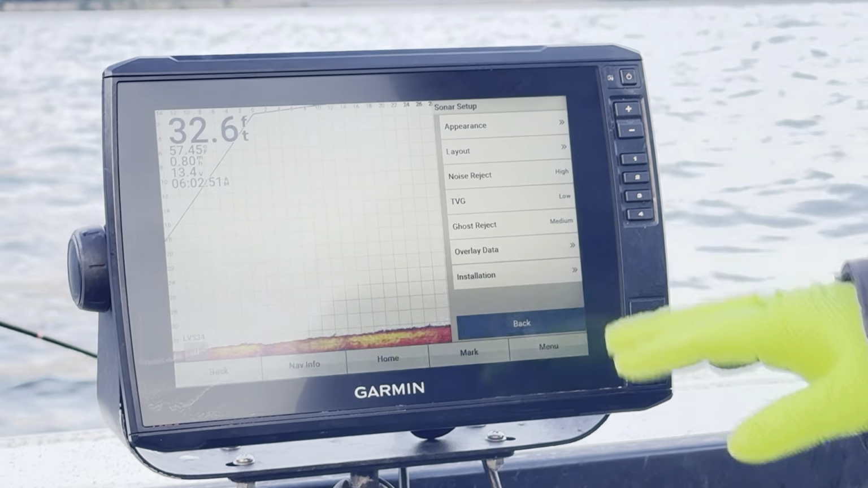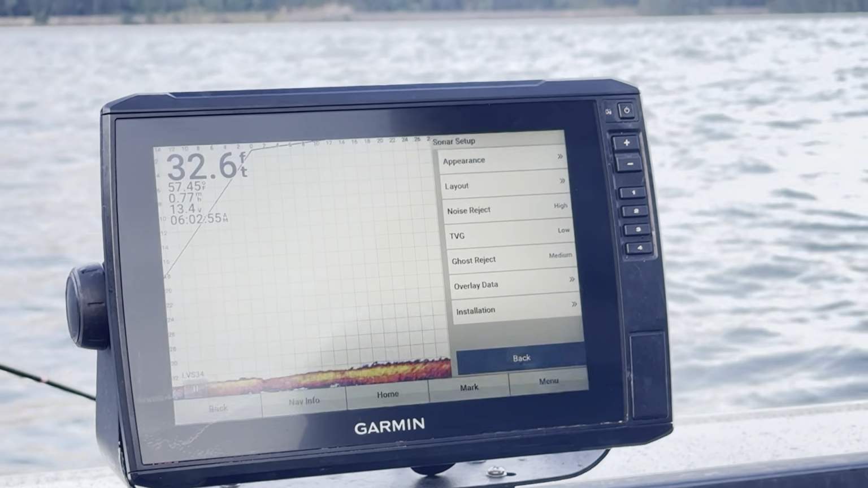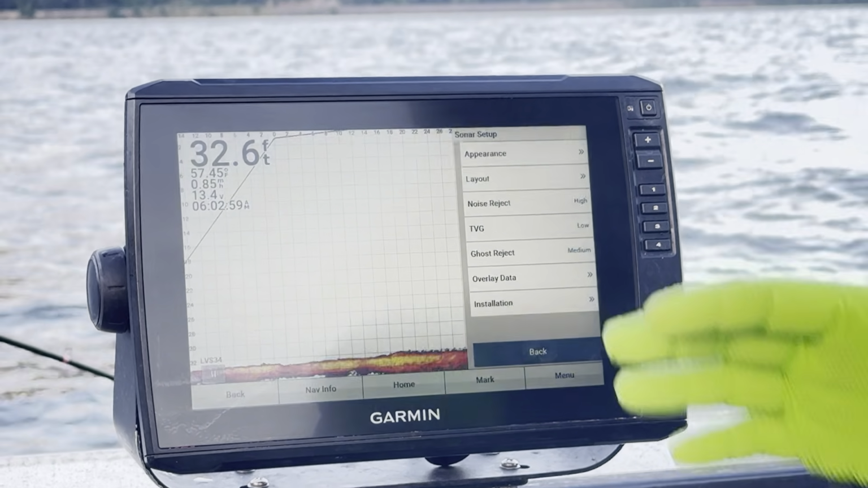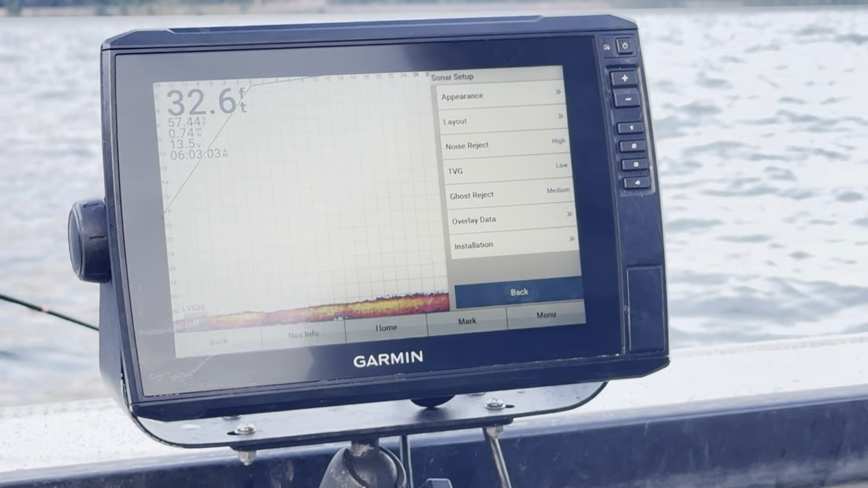Now all these I go in and I'll play with a little bit based on time of day, depth of water, clarity of water, to try to clean up that screen and make it clear. But that's where I'm set at this morning.